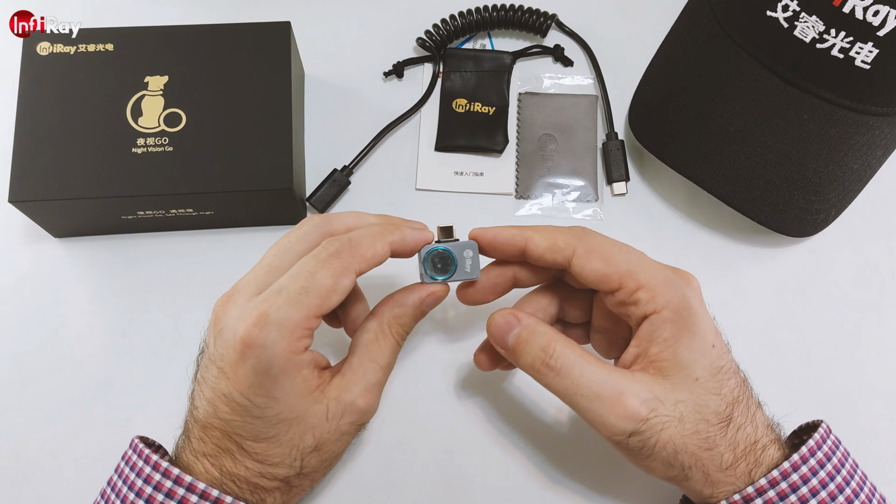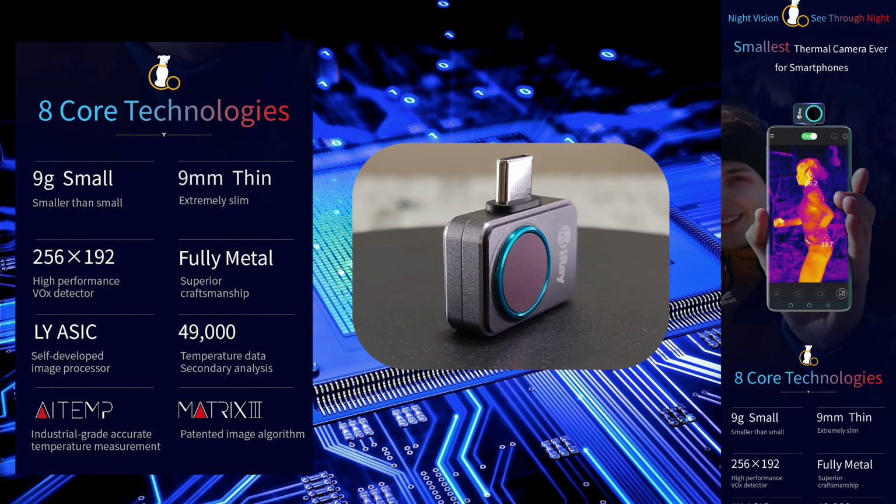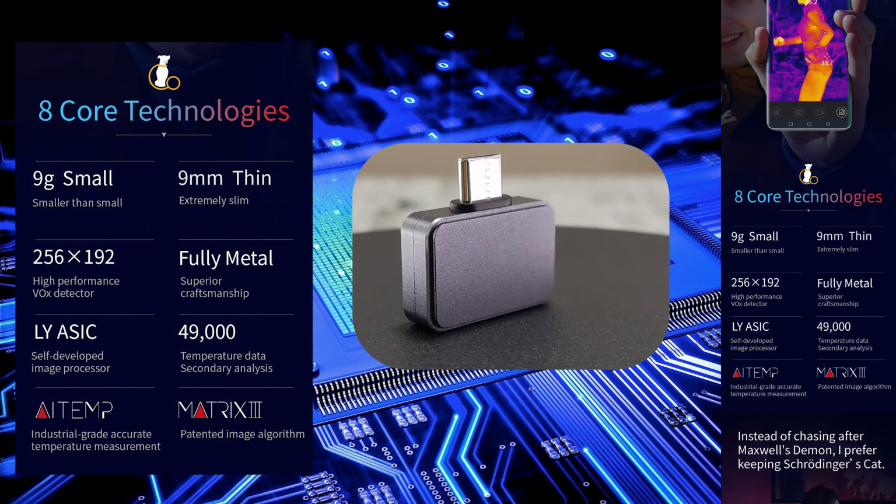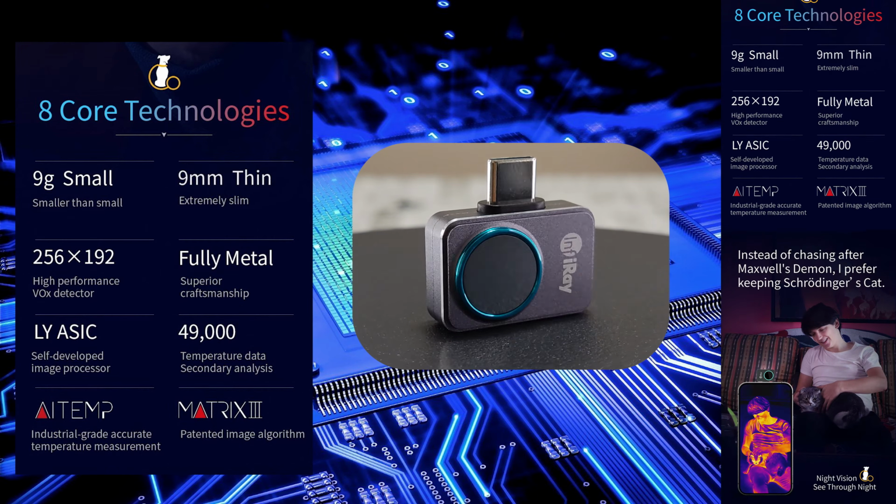So let's see the specifications now. For the specifications, the advertised core technologies are the 9 gram weight, which is very small, and the 9 millimeter thickness. It's very thin as well. It's a very small device.